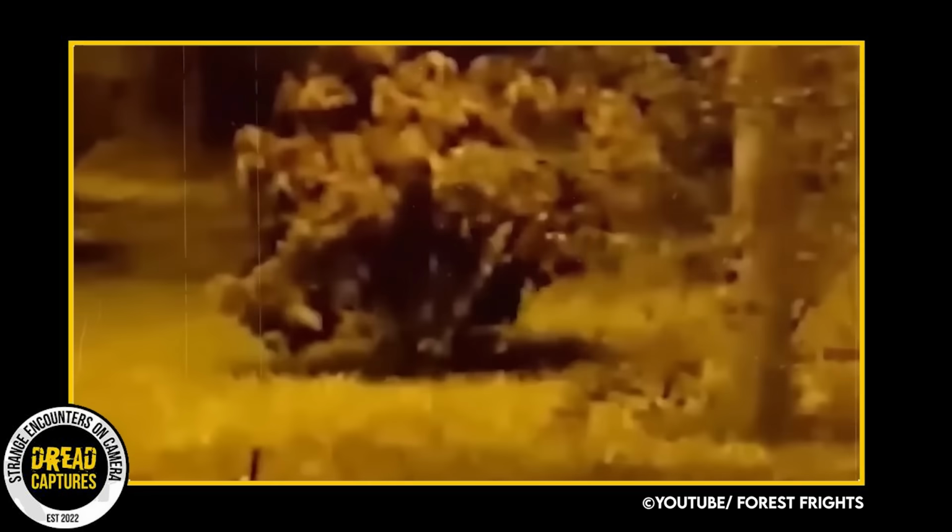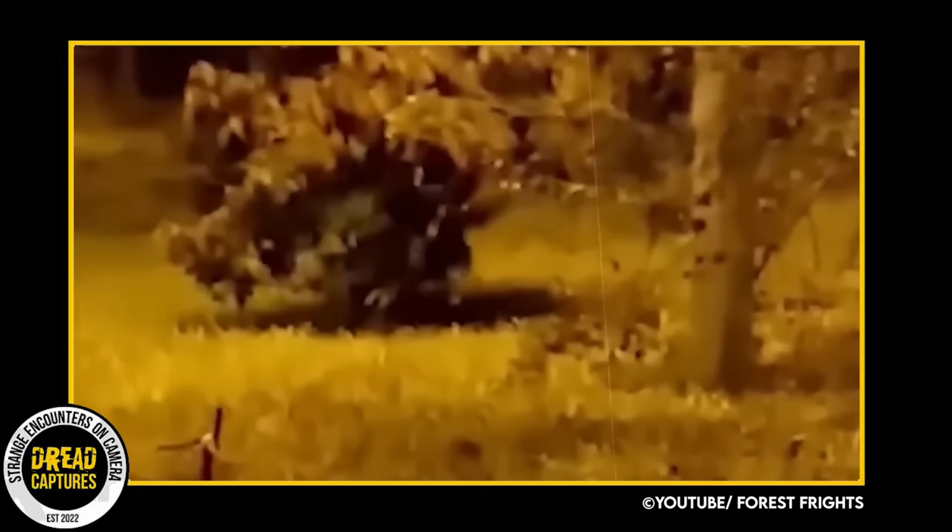It does kind of look like an overgrown dog that needs a haircut. I don't know of any other way to put it. Anyhow, let me know what you guys think.